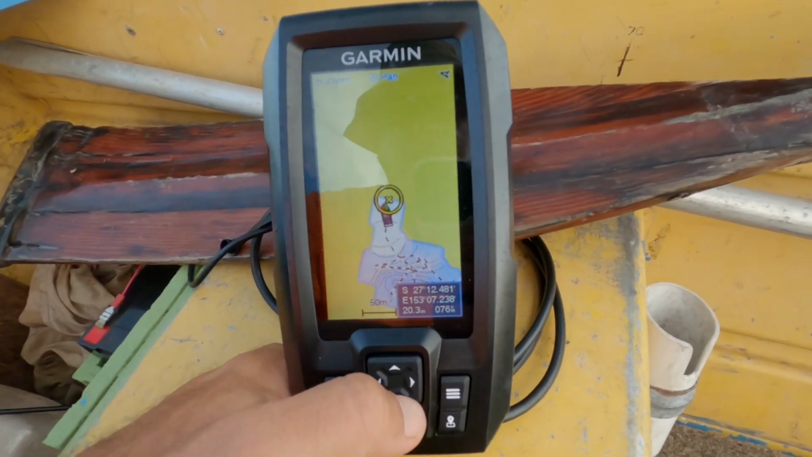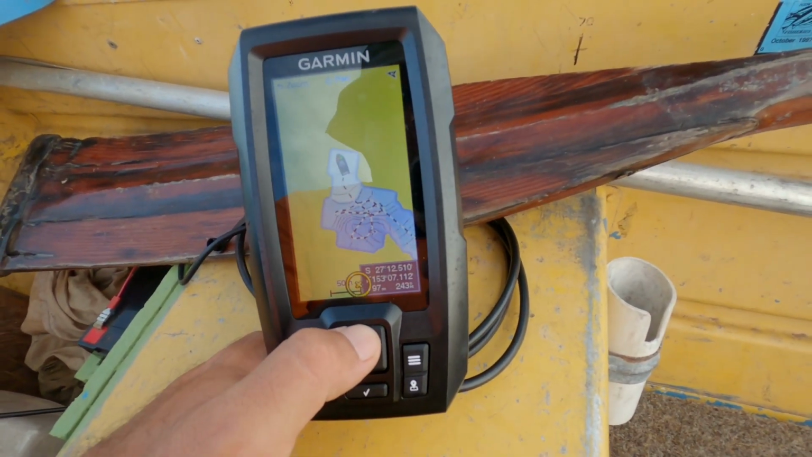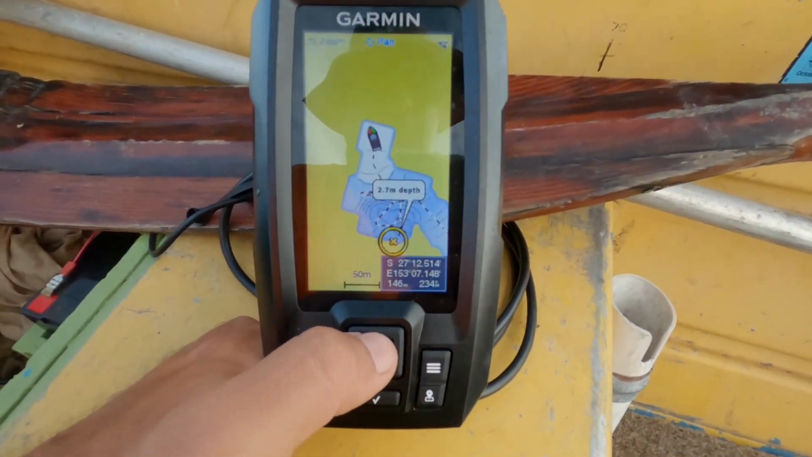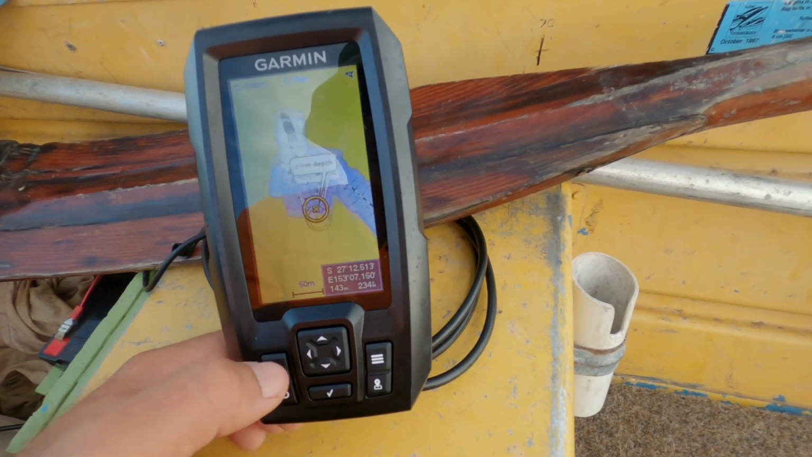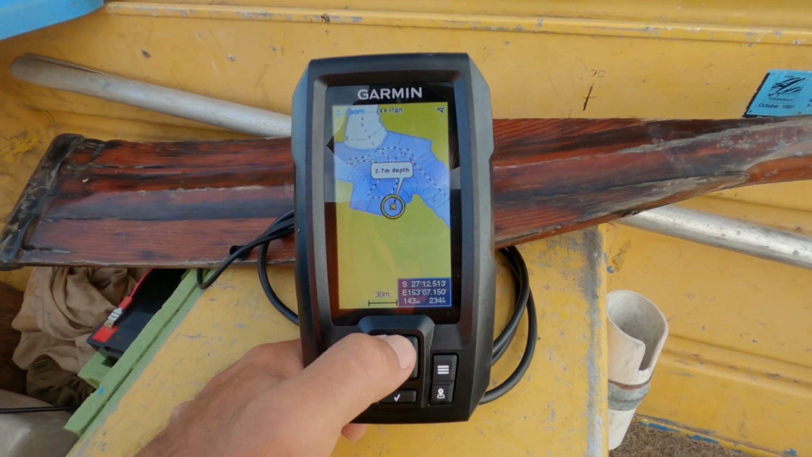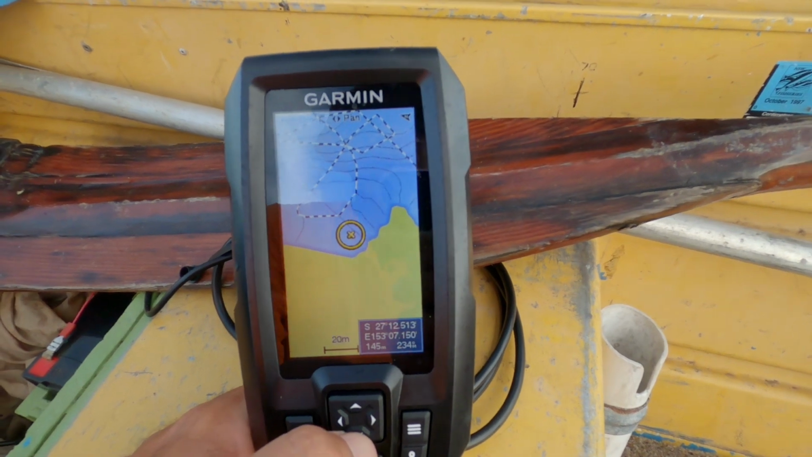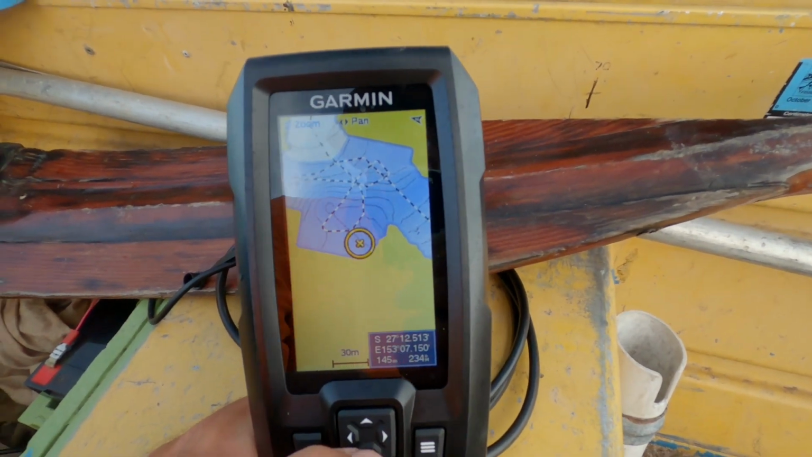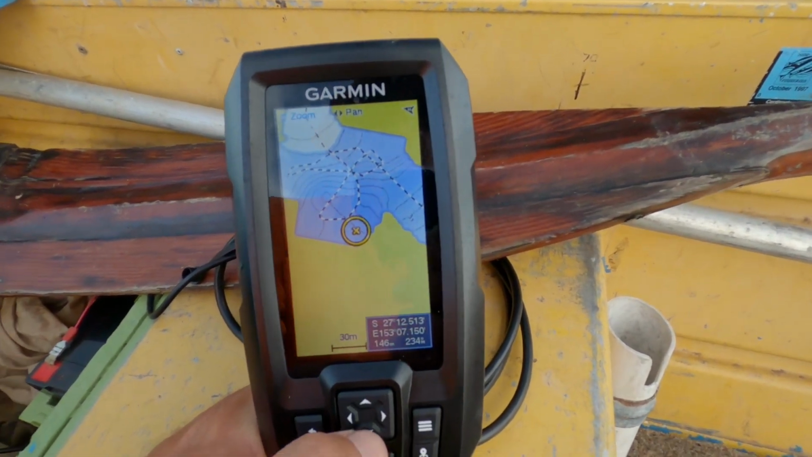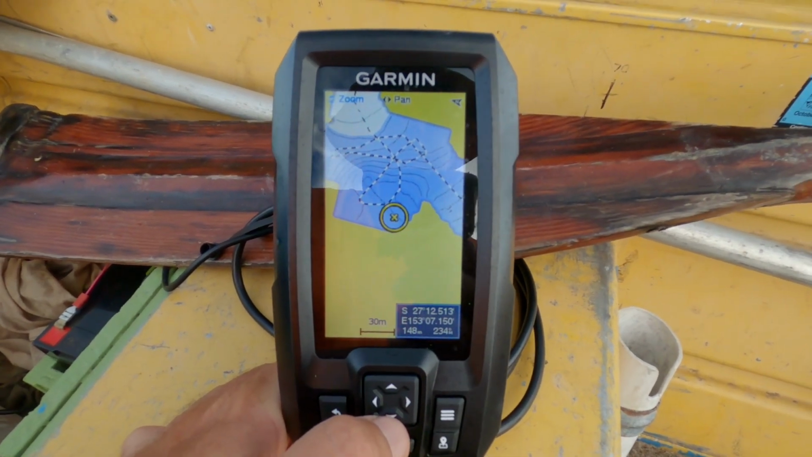What I just did there was map a little bommy that I know out here and get some contour lines. If we zoom in on that, and see those nice contours now showing me where that bommy is. I didn't quite hit it, so I'll come back over there and map it a bit more. Very nice feature though. I like that.